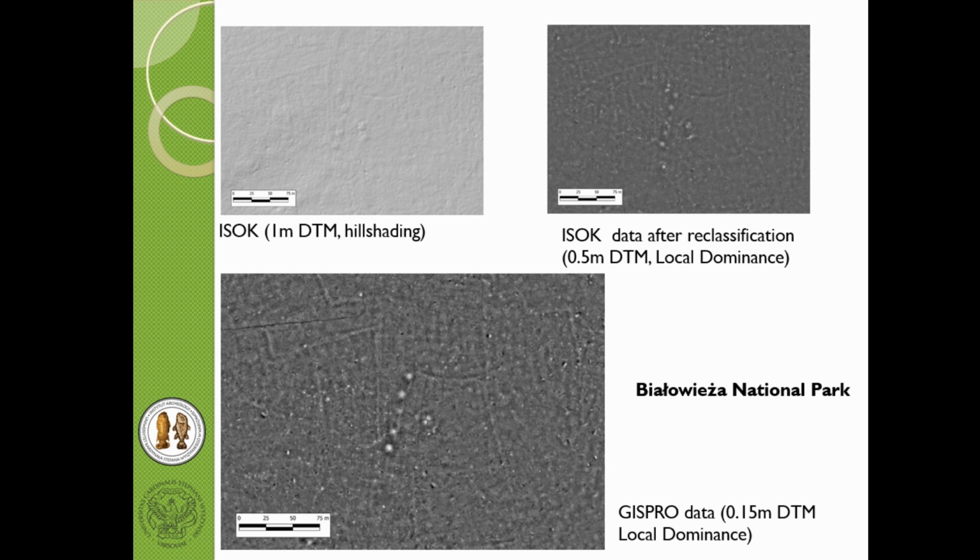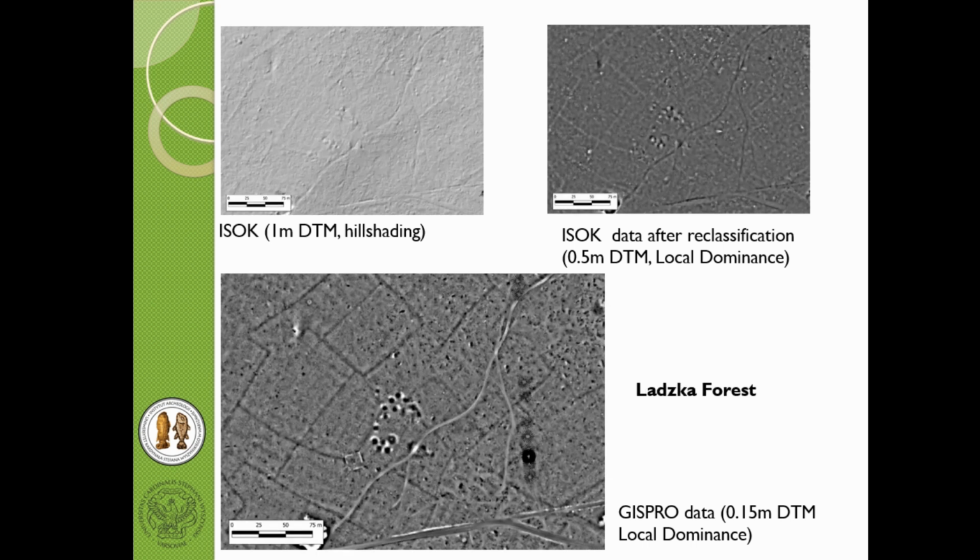We use it also on the ISOK data, and here is our result. This is the same area with the same features, and if you look at it, you can notice that it's much more precise. Of course, we could spot those barrows before, but now we could spot many more different features. And the area of the Białowieża Forest, from a geomorphological point of view, is kind of characteristic.